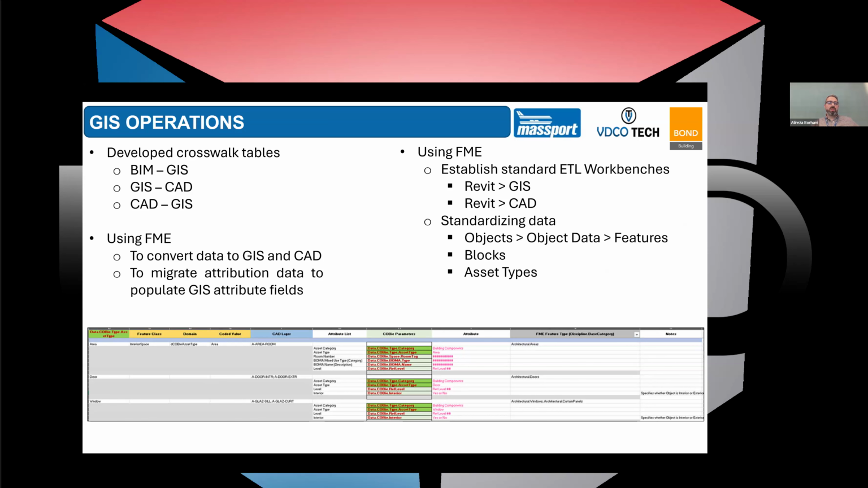So we use that to convert data to GIS, and a prerequisite for that would be to decide what BIM parameters and object information should be translated to what GIS attribution or to what CAD layers. So all of that list should be predefined before we use FME for any information exchange. And we also migrate attribution data to populate GIS attributes for the field users.